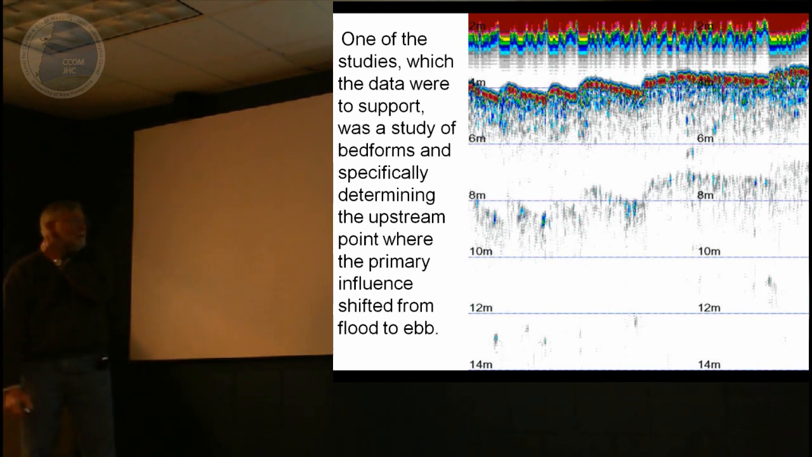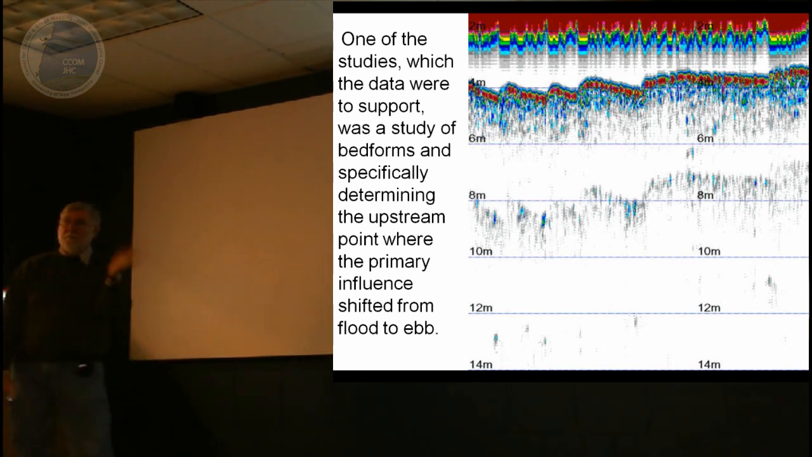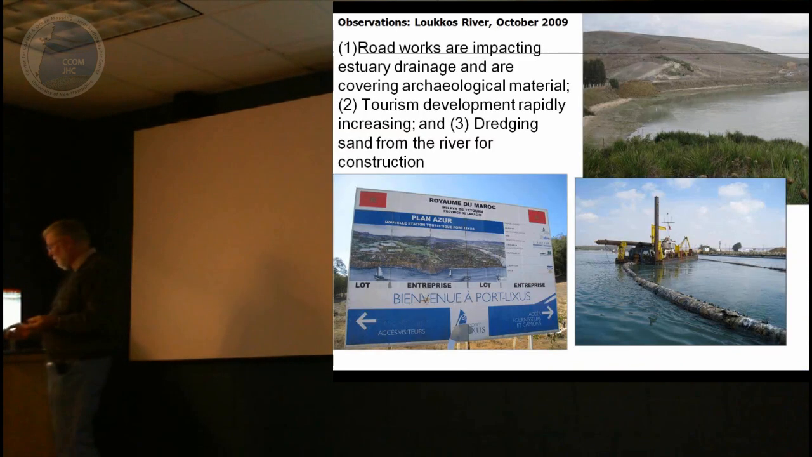And when we're in close to the mouth, then obviously the orientation of these switch with ebb and flood. And as you get further upstream, there's a point to which they don't flip anymore, and that has some information that people want to infer about sediment transport in the basin.